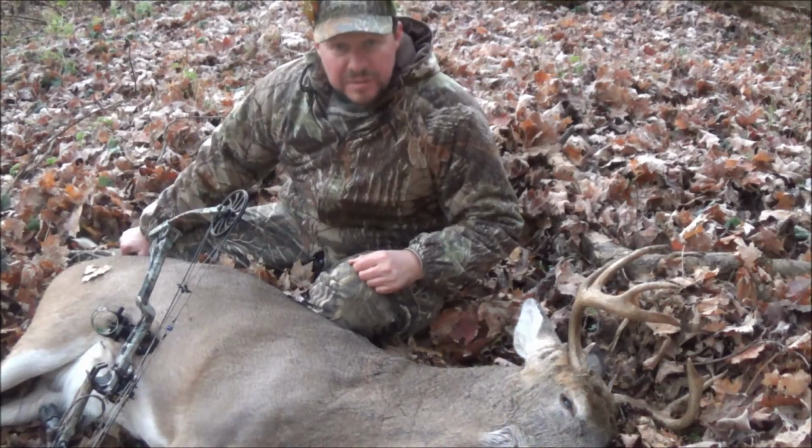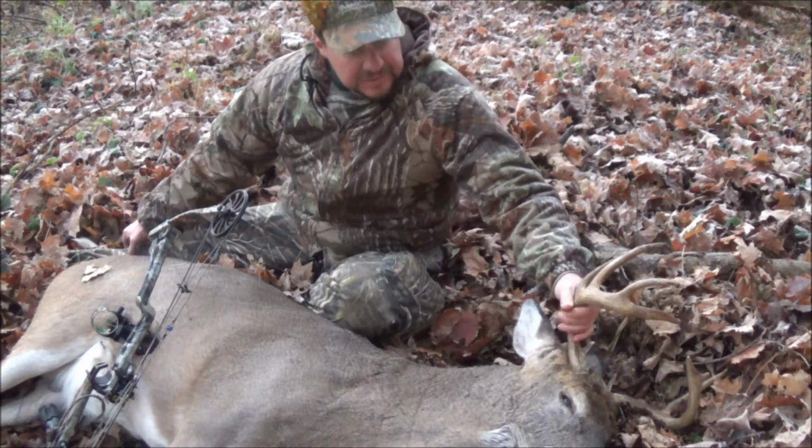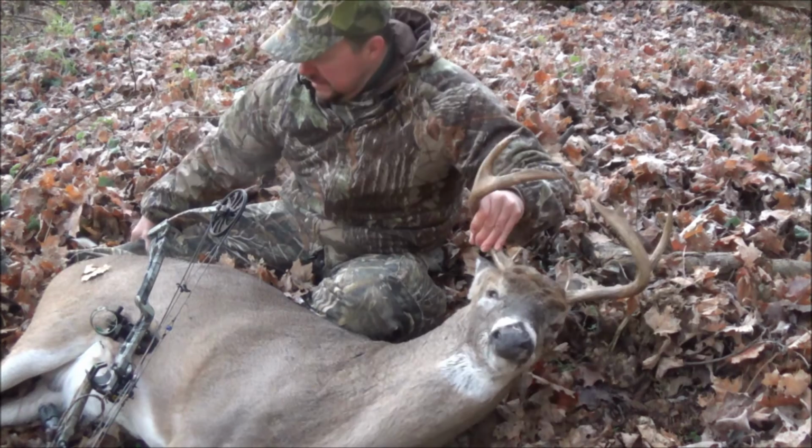Well guys, my season comes to an end. I did find that buck. I let him go for a good while. Tagged out on a nice buck. It was a 9-point. Had a left G2 broken off. Would have been a 10-point. But I did get my buck, so I wasn't able to go rifle hunting for another buck. Here in Pennsylvania, we're allowed to take one per season.